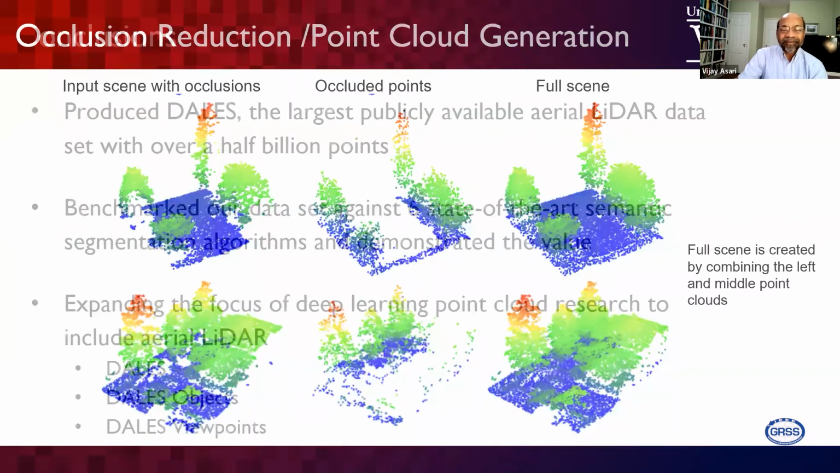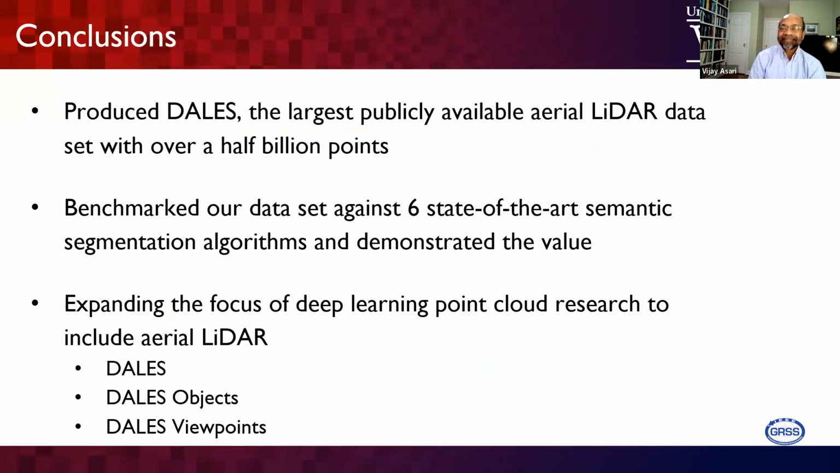So that's all my presentation. Basically, Dales and its variants. We have the Dales Objects and the Dales Viewpoints available on our same website, made available for the entire community. We have covered only 10 square kilometers of the city of Surrey data, but we have 330 square kilometers of data available. We need to expand our annotations further.